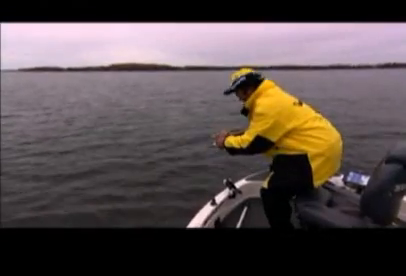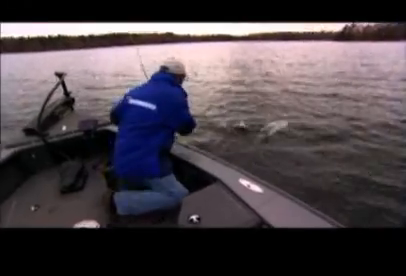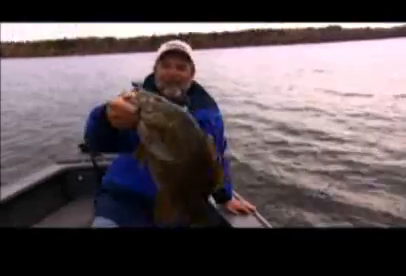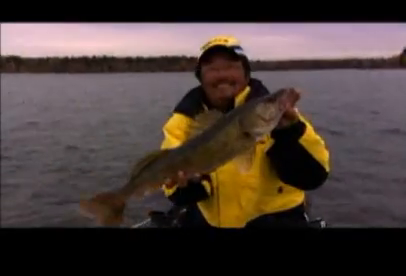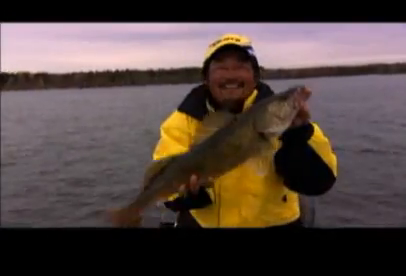This is a monster. Feels like a good one. I got a big bite, man. You got one more leap in you, don't you? Yeah. We might need a bigger net, Bo. Woo! Look at that! How's that for a smallmouth? Now that's what we're talking about. Man, what a beautiful redfish. Side imaging, that's the way to do it.